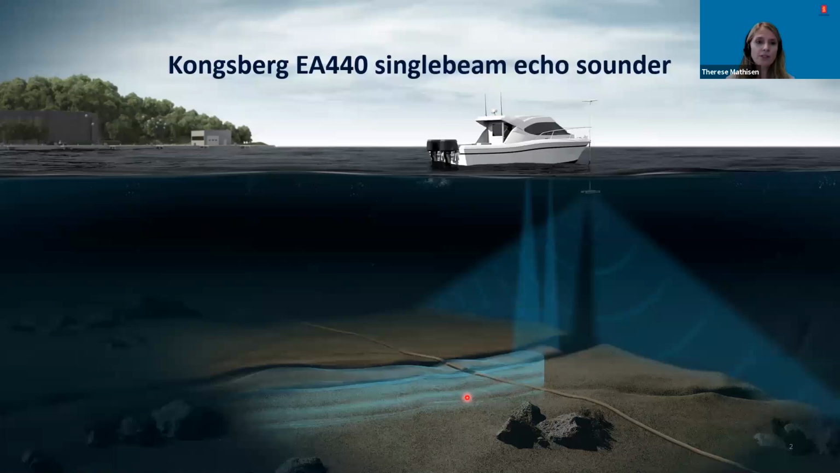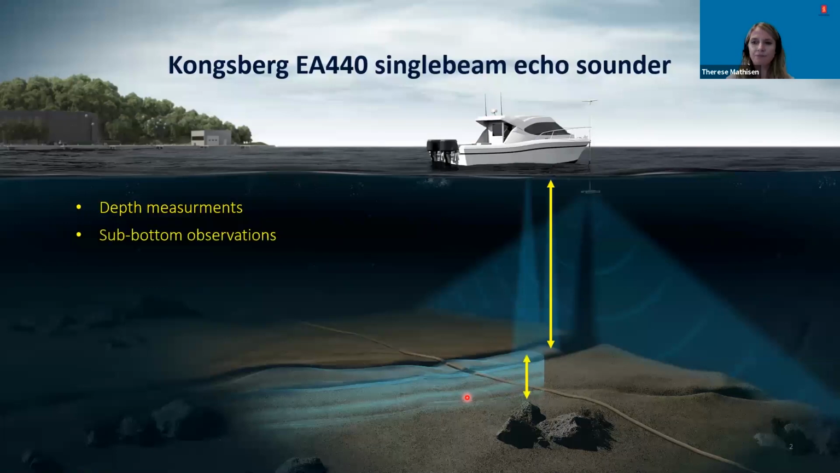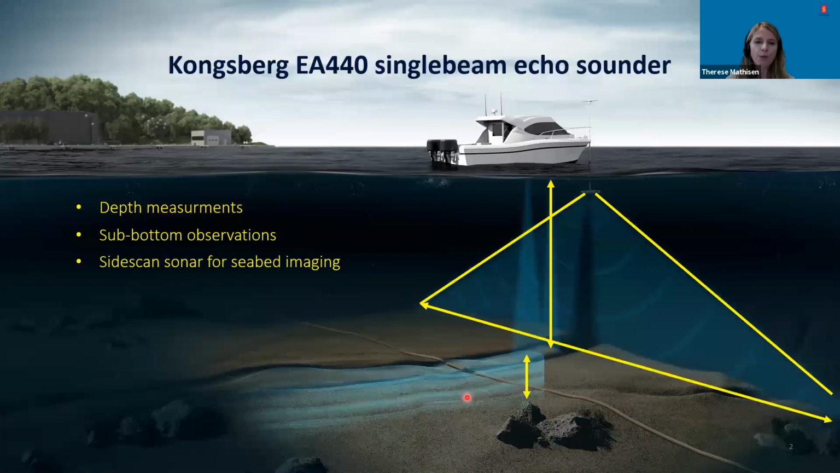You can measure the water depths, or by using a low frequency transducer, the signal will penetrate the seabed, and you may see structures in the ground underneath. By using a side-looking transducer, the EA440 becomes a brilliant sidescan sonar system.